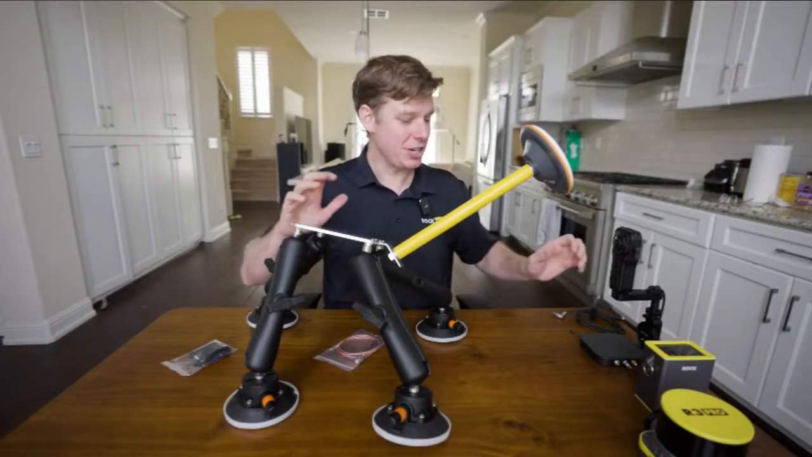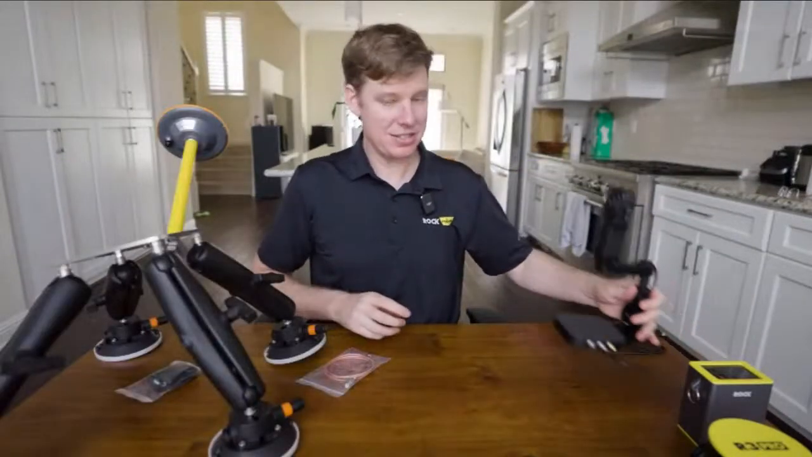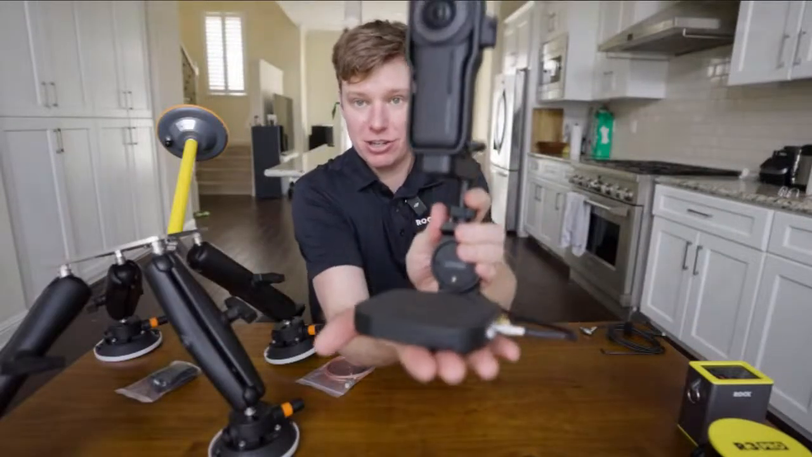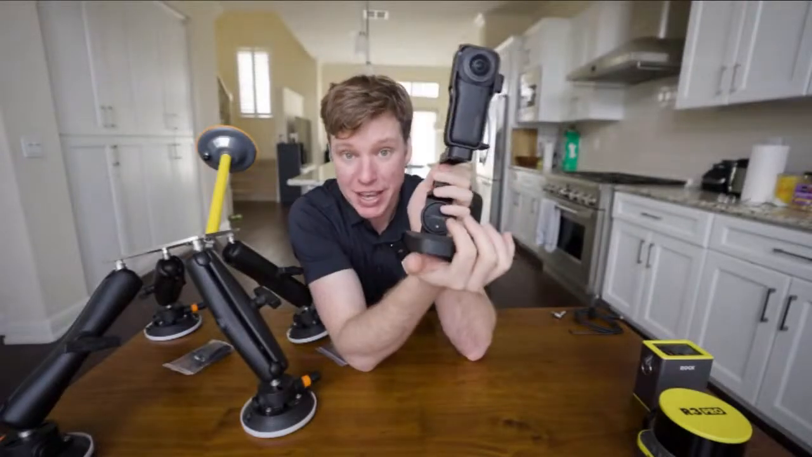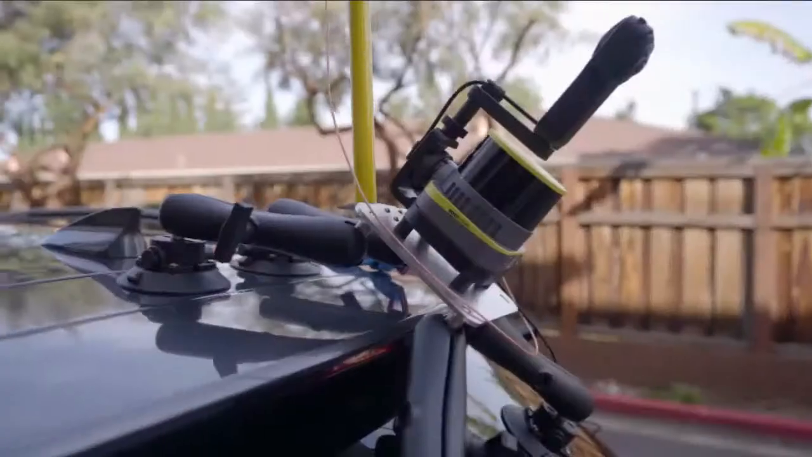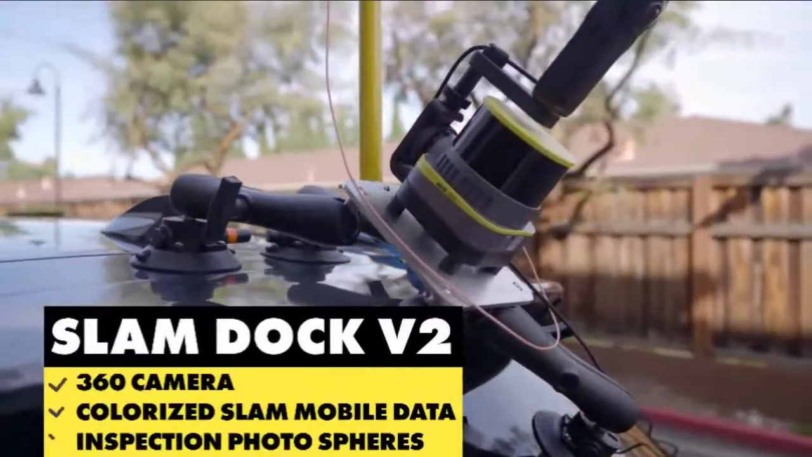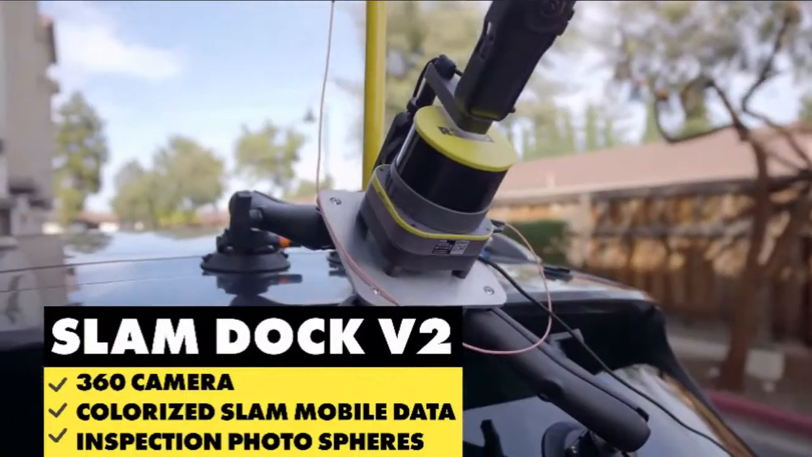So let's talk about the other thing that you need to make the mobile mount work: the Slam Dock version 2, and it has the 360 camera on here. So you can do colorized mobile LiDAR data, which is awesome, and you also get the photo spheres from this as well, so inspection photo spheres.